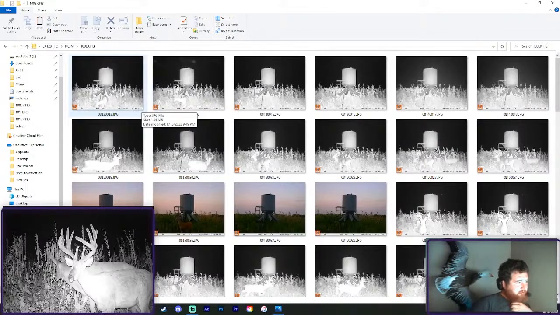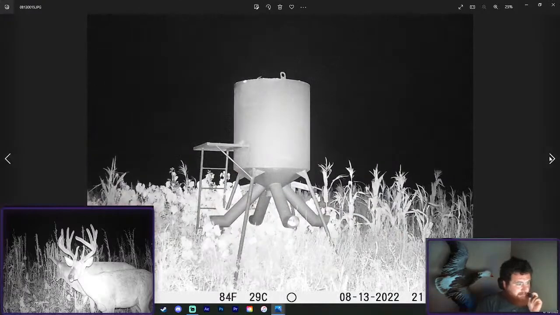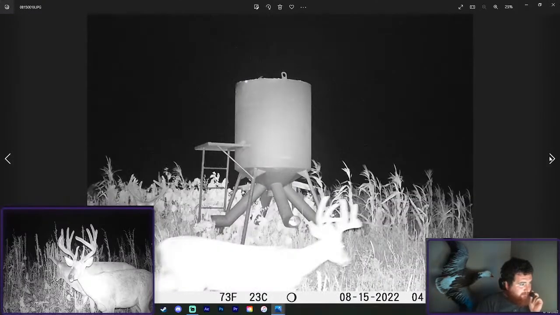This is observation, I believe. Which, Lydia, if you're still watching, this is where you shot your biggest buck ever. 186. Wish I would have had a camera for that one.